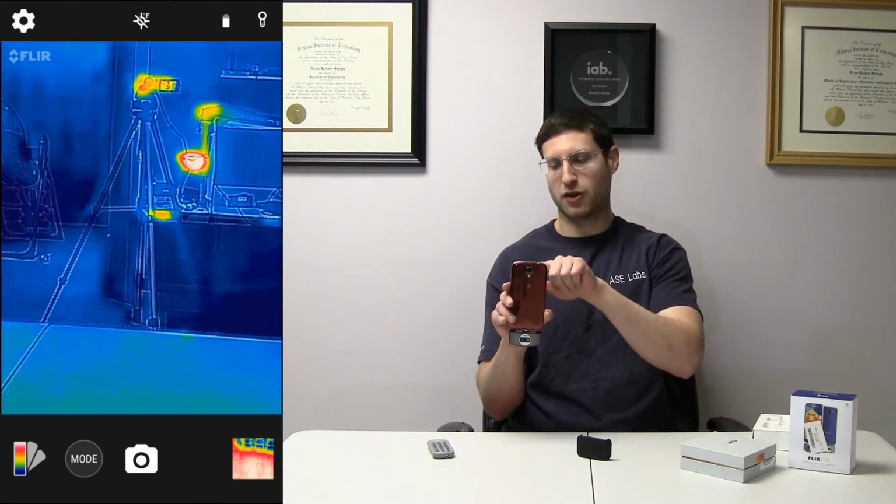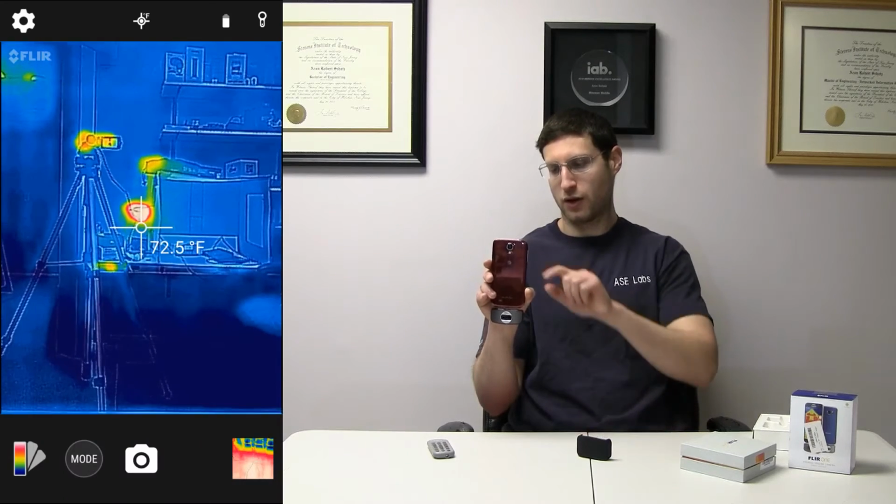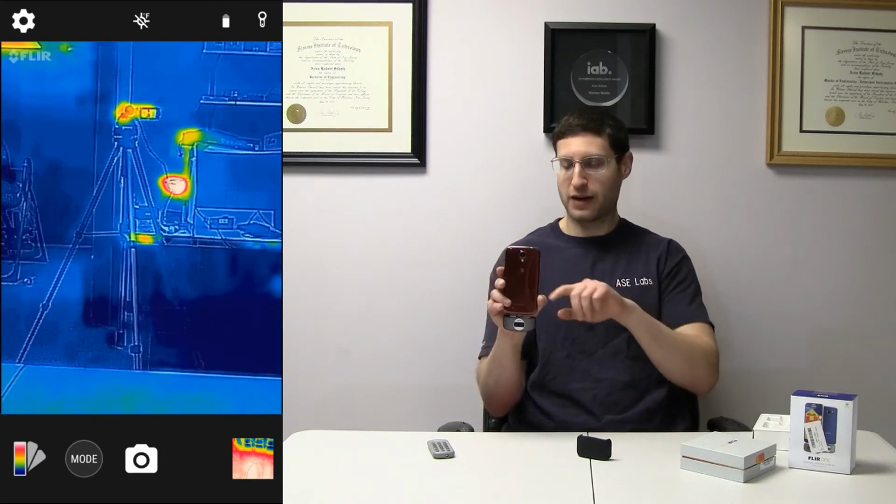And one last thing that I forgot to mention: this little button up top here actually turns off and on the temperature reading in the center of the frame. So you can see that now I can actually see the temperature, or if I don't want that in the actual picture, I do that. Taking a photo, taking a video, simple, you just touch the little photo icon down there, and you can see all the photos right here.